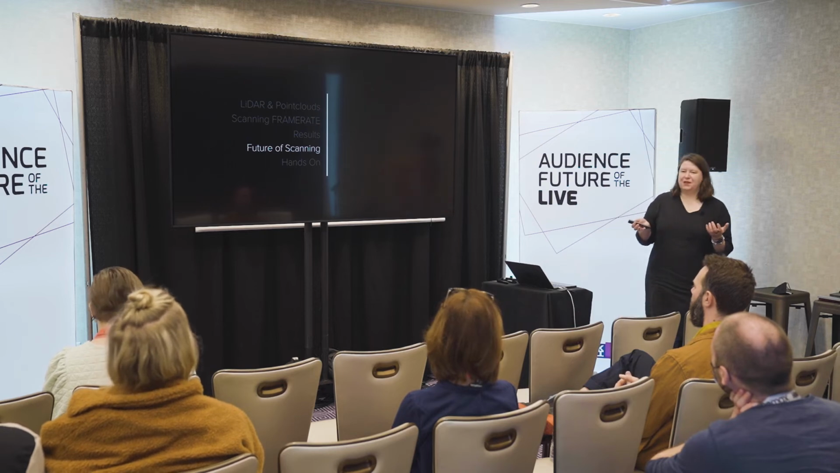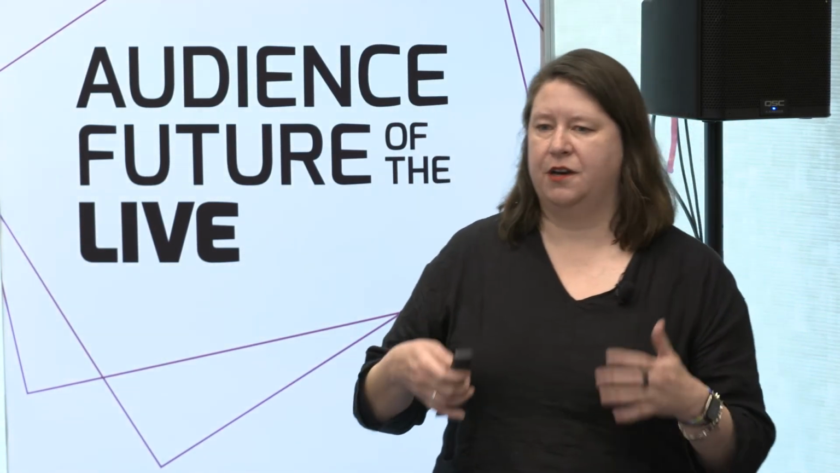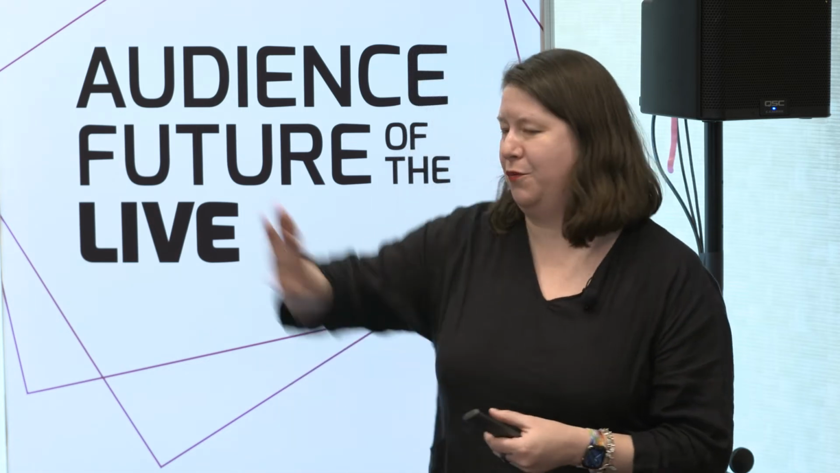So, the future of scanning. We started with this sort of bold statement that 3D scanning is the future of photography and cinematography. And I really believe that in 20 years, kids aren't going to understand why all of the photos in movies from right now are flat, kind of in the way they walk up to televisions and start touching them and don't understand why nothing happens.